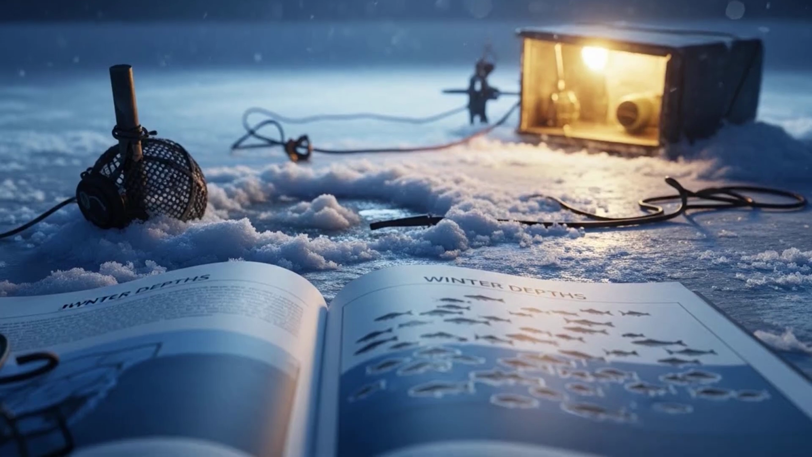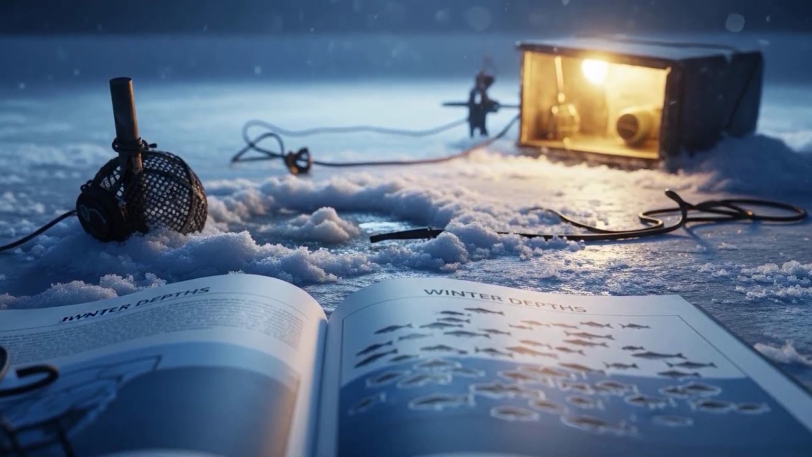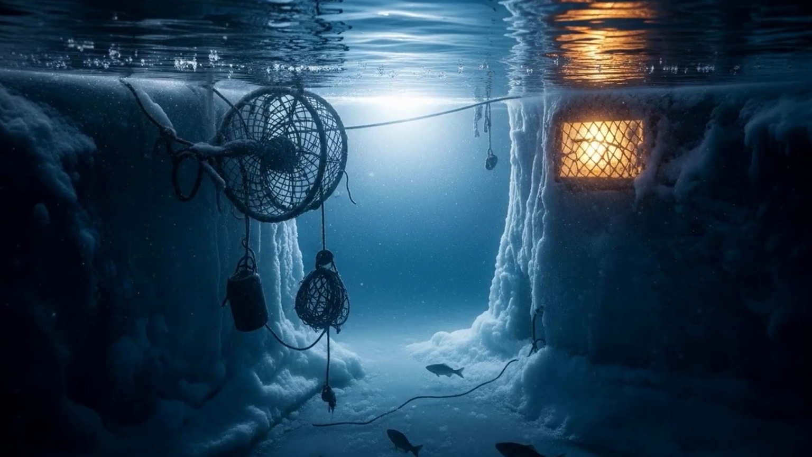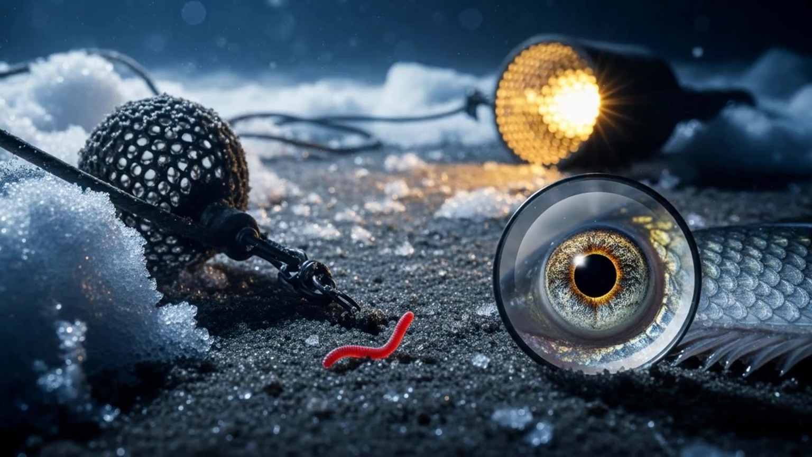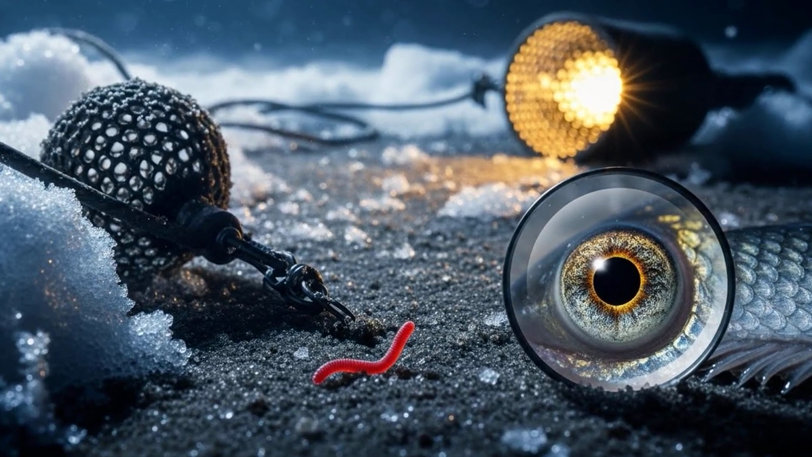Now, let's talk about that core belief, the bottom dogma. This idea is drilled into us from our very first fishing trip. In winter, fish metabolism slows down. They conserve energy, so naturally, they must sink to the deepest, most stable part of the lake and stay there. We envision them finning slowly, just inches off the silt, picking off the occasional bloodworm.